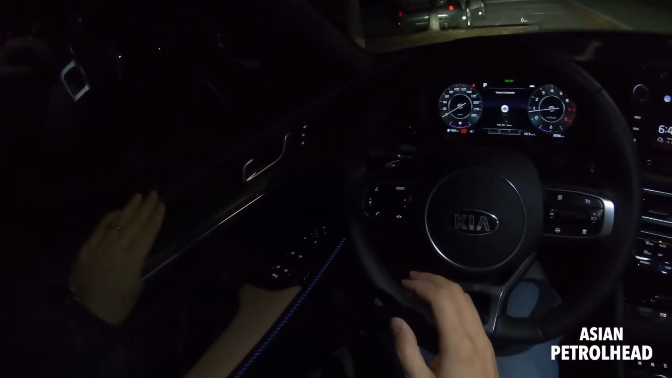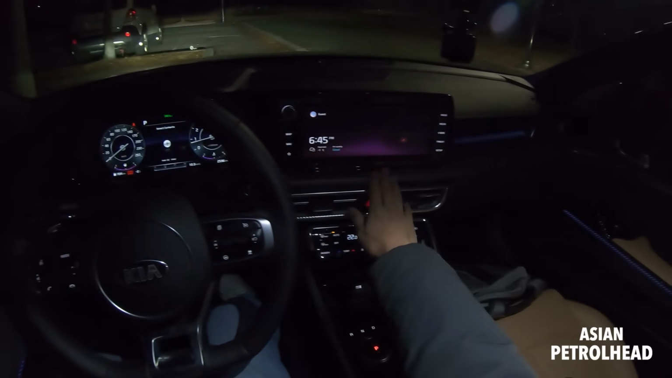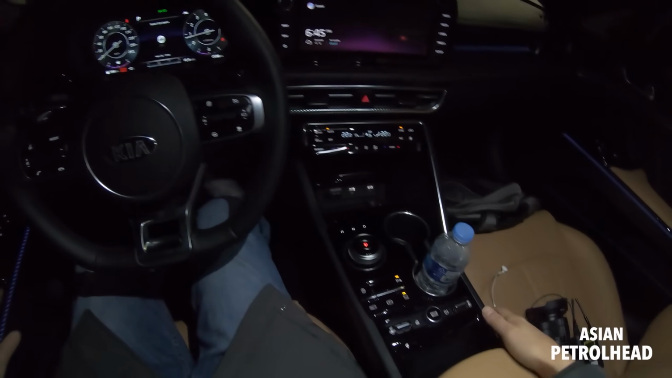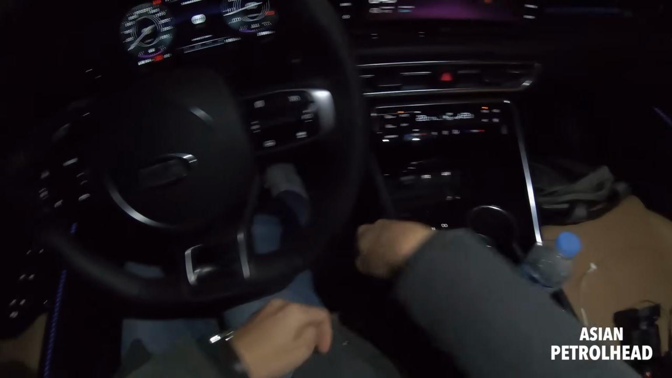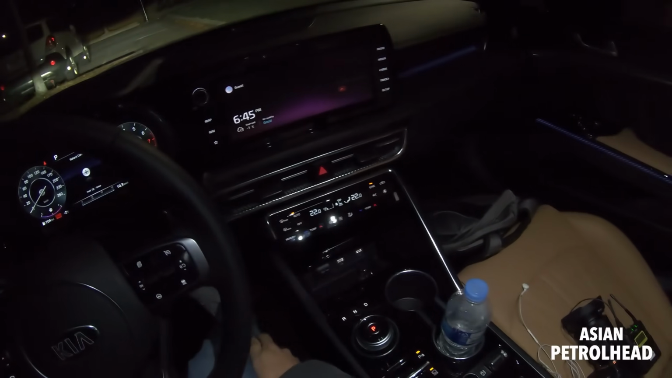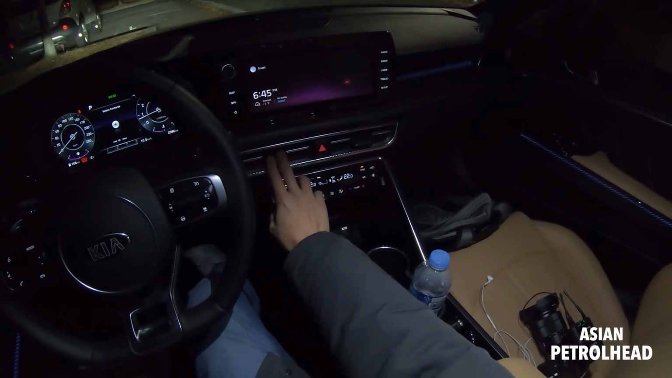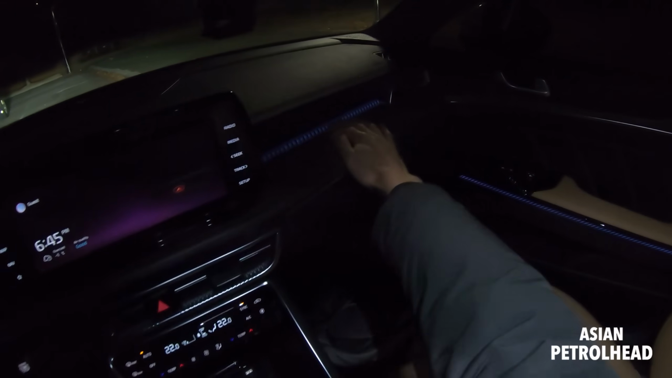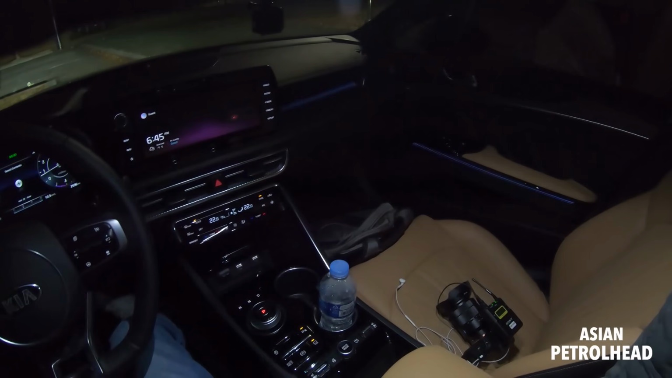Soft touching materials, simulated wood trim like that, pretty good. Nice leather, but hard plastics, understandable at this price point. And like I said, too much detail going on here. They put a mood lamp here and on the doors, but not up to the second row seats.